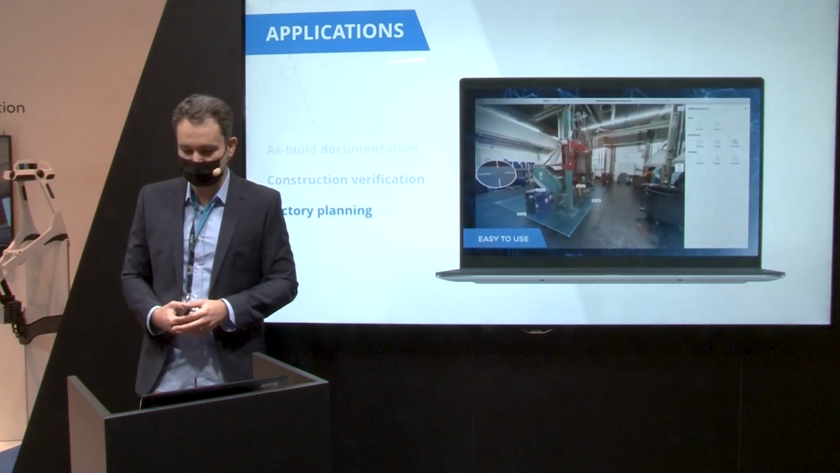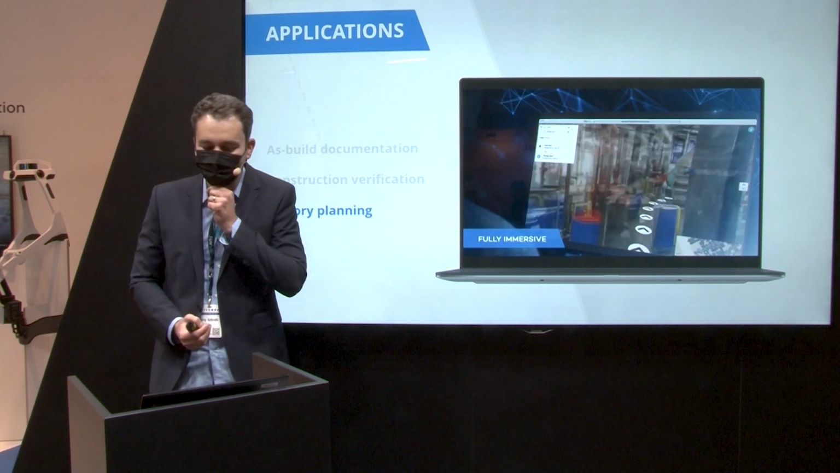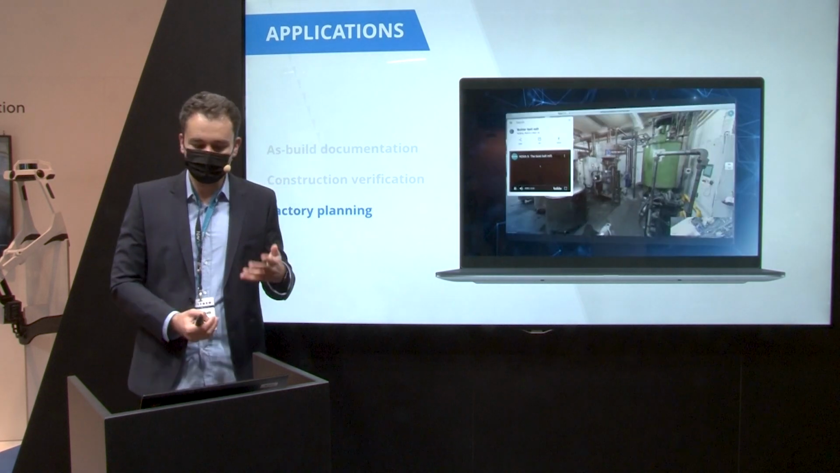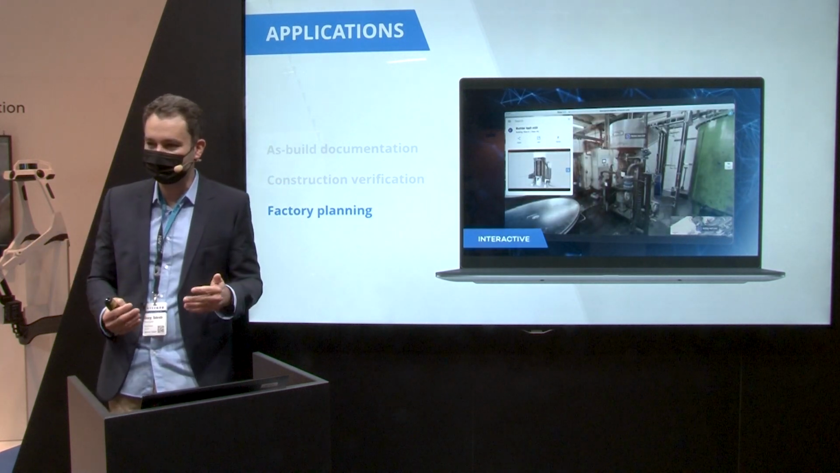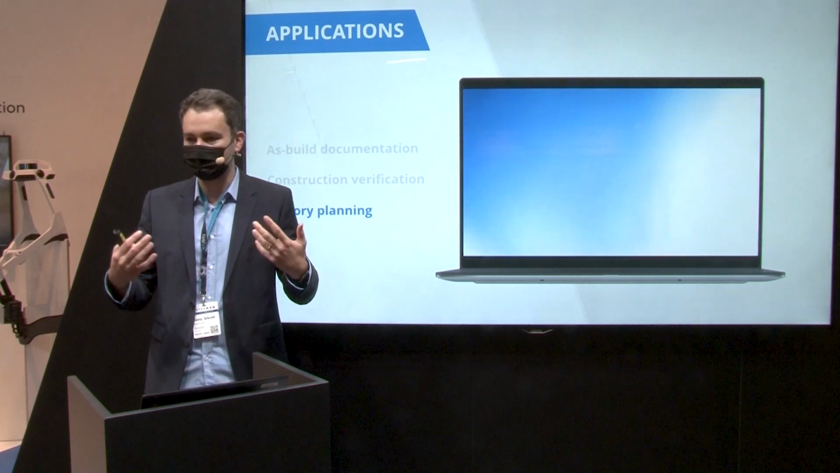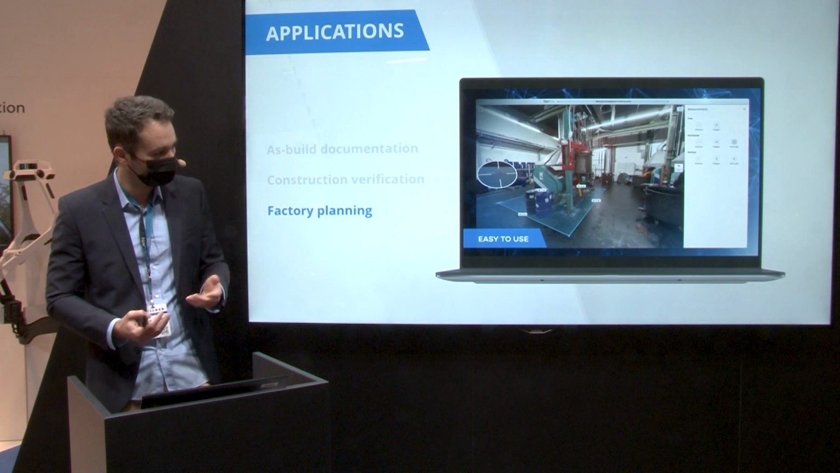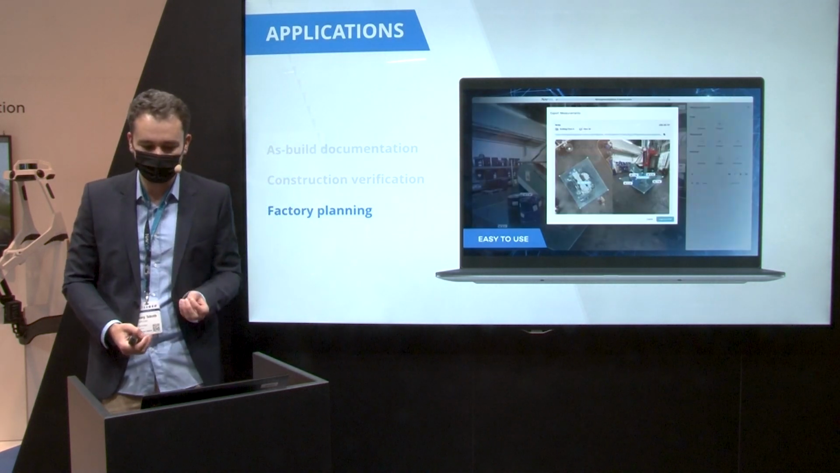So lastly, factory planning. Again, something that has a big trend these days, where more and more factories, plants, logistics centers need to know how things actually look so that they can remotely bring the experts together, so that they don't have to travel and exchange in an analog way. And to plan how things are supposed to be obviously requires knowing how things look today. And this is of immense importance for them.